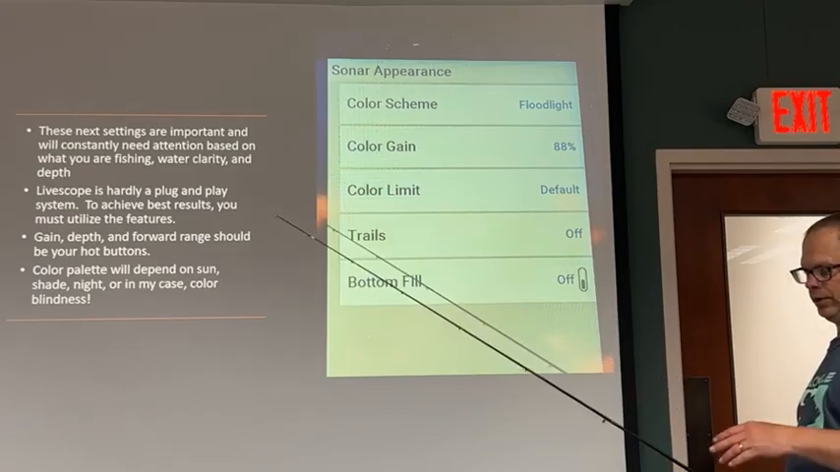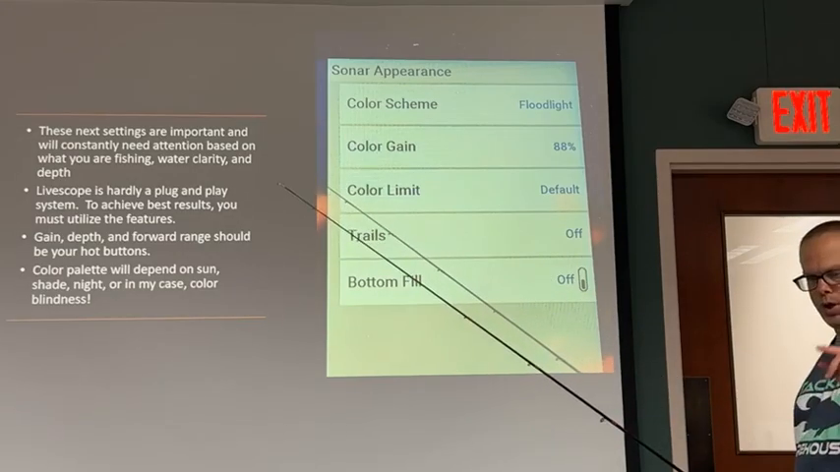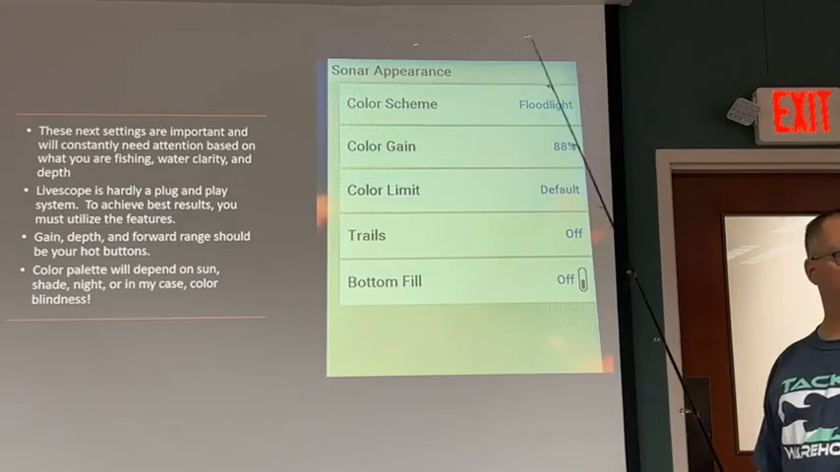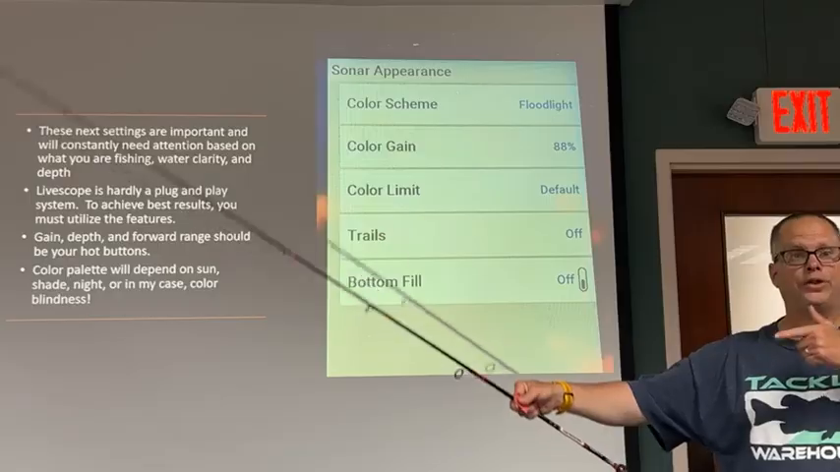Trails, that's not really anything to worry about. Basically, if you turn it on, when the target moves, you'll see a little trail, almost like tracer rounds.